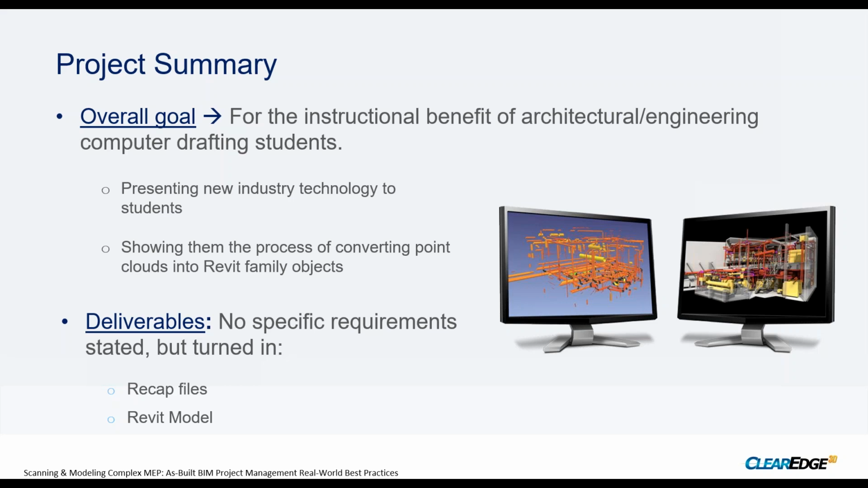A couple of us on my team sit on the advisory board for the drafting program at the community college. So it was a real nice opportunity to provide this service to them, and also use the product to introduce the students at the college to this technology. What we're going to look at is the boiler room at the student community center.